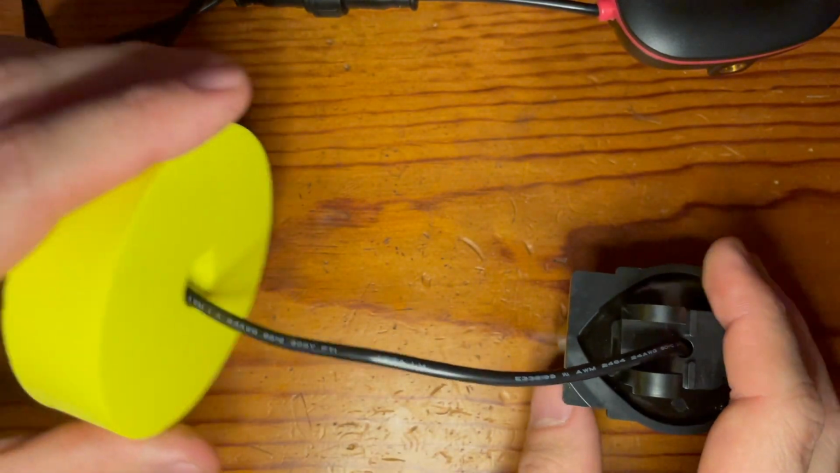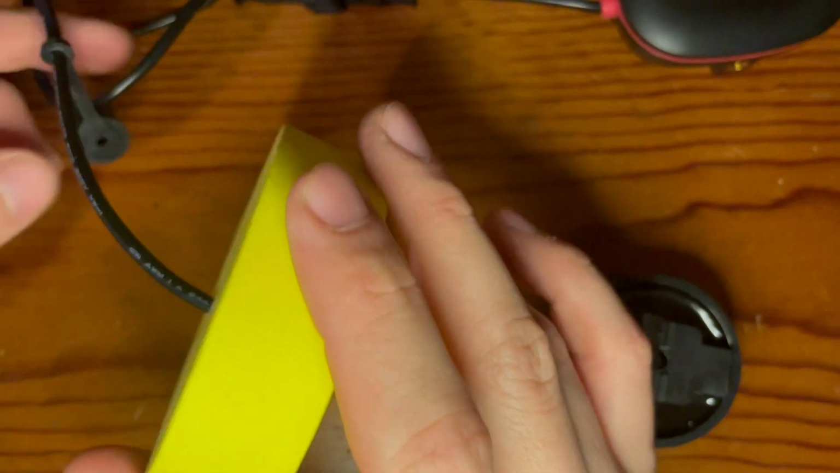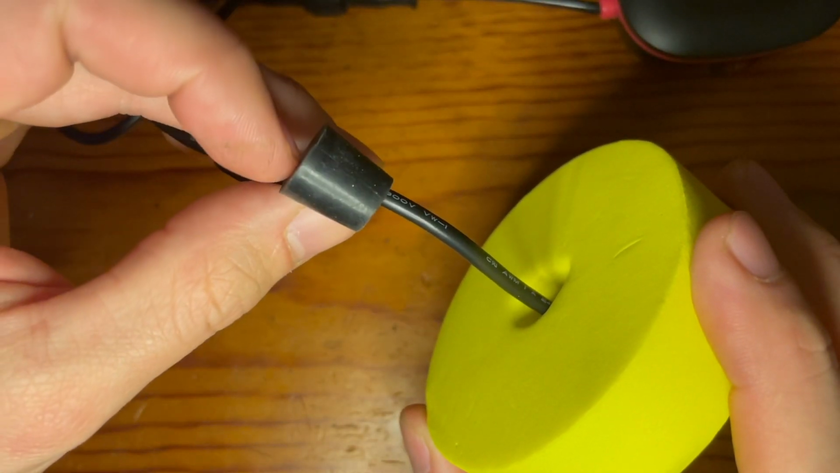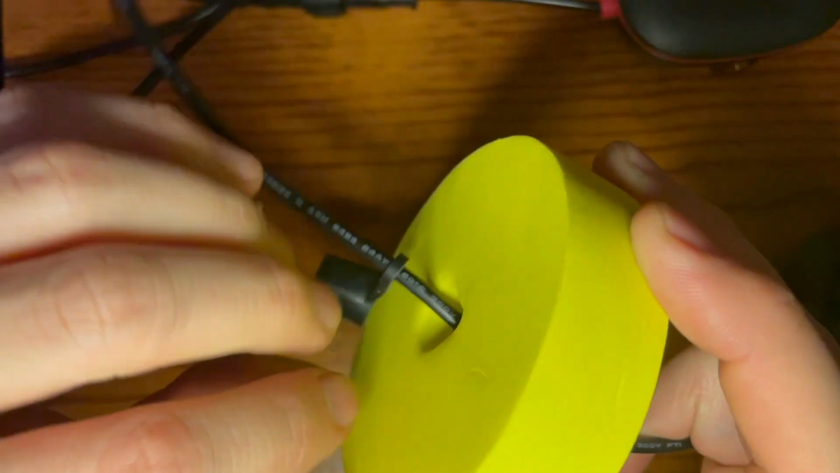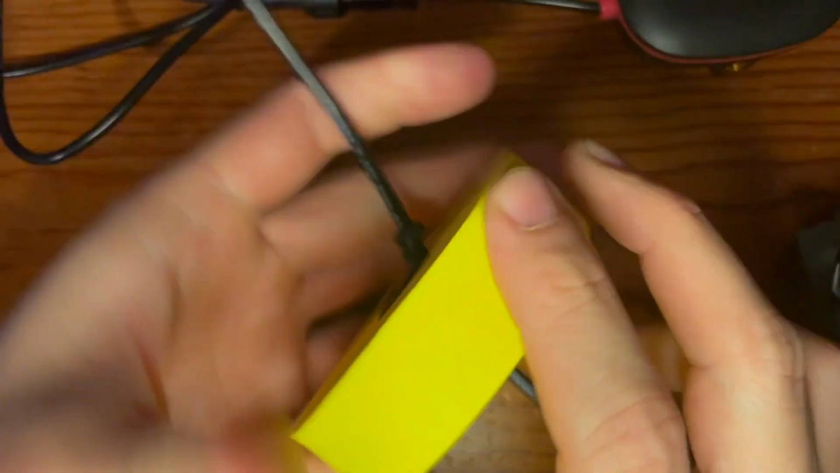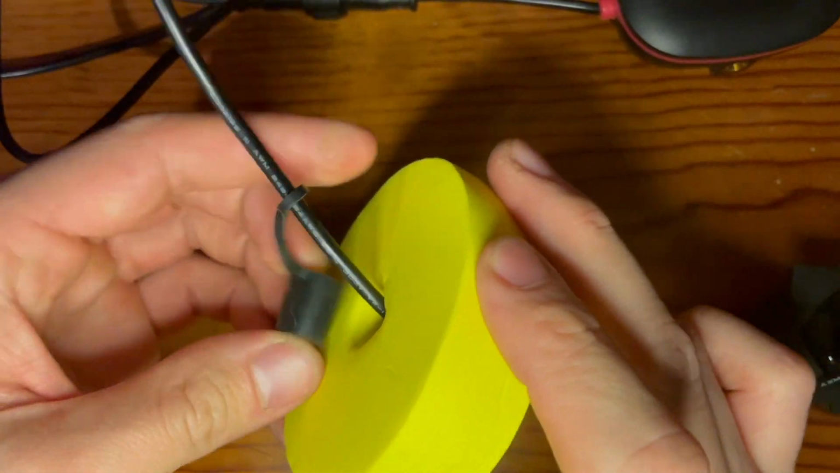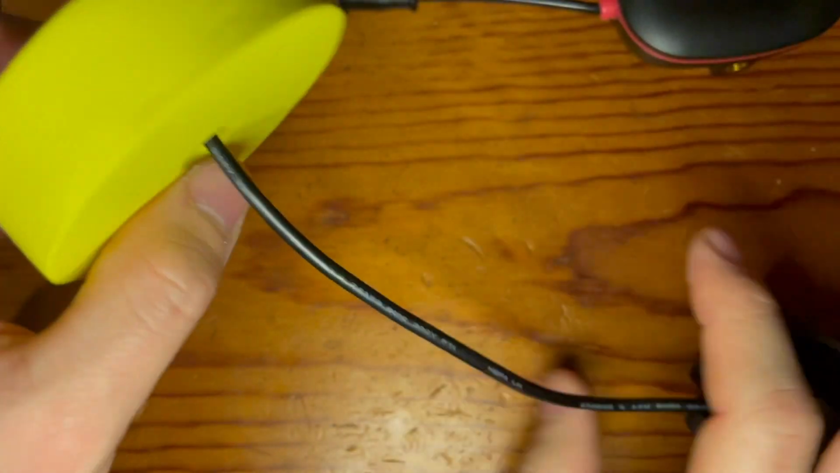So to achieve your depth between float and sensor, you remove this rubber stopper here and then go to the desired depth and then simply reinstall the stopper, and it puts tension on that cable and the stopper. That way it doesn't slide when it's out on the water.